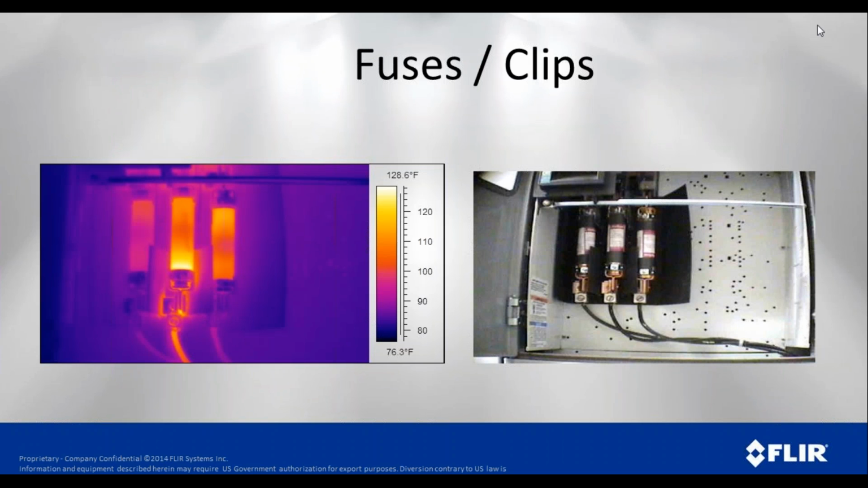Same thing here. If you look at the photo on the right, everything looks good. You don't see any issues there. But once we look at it with the thermal camera, we can see there are some issues with that middle fuse. We need to take a little closer look at it.